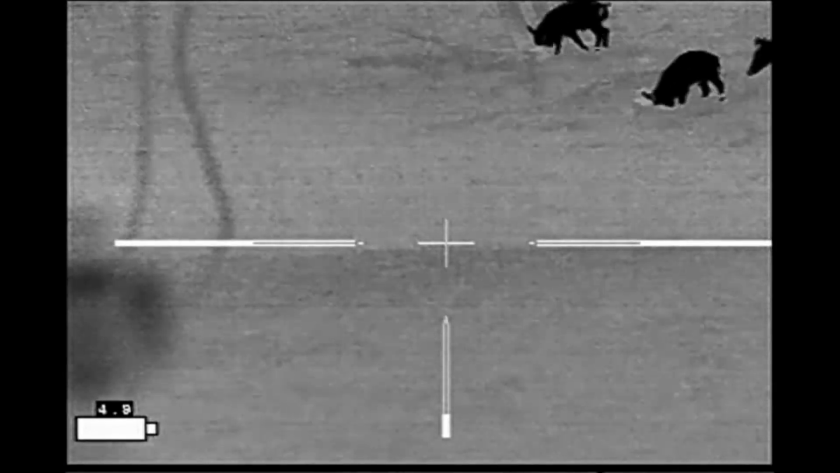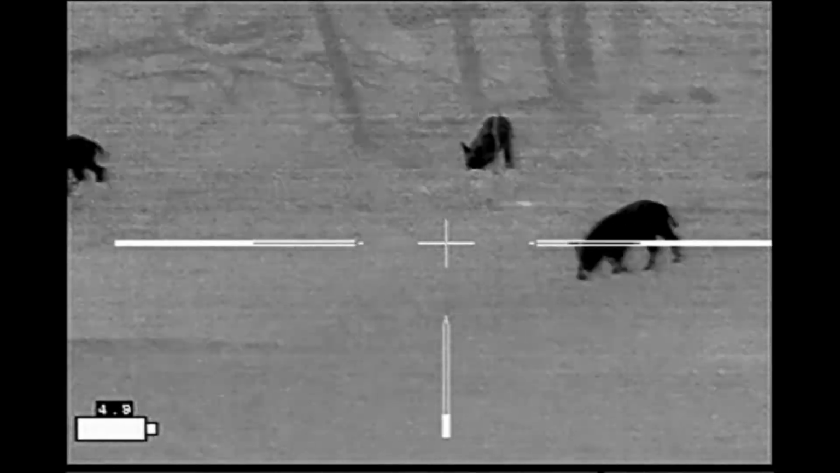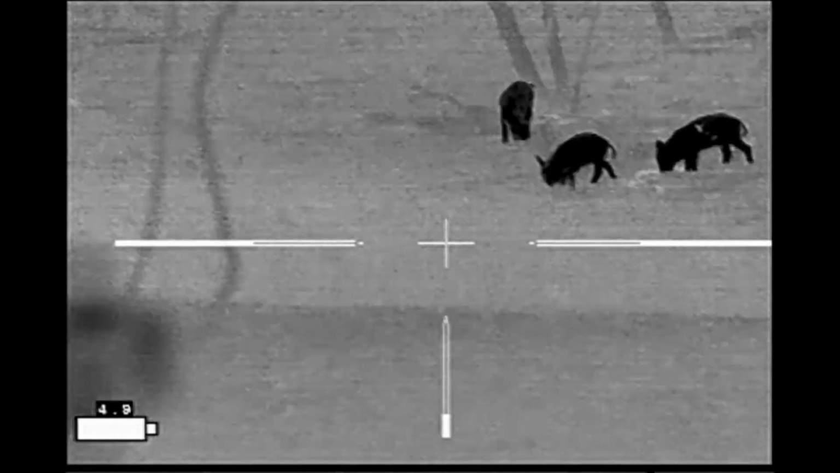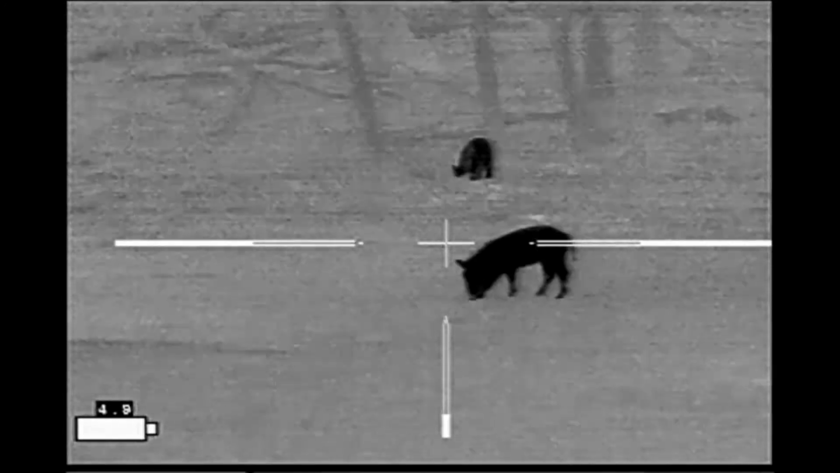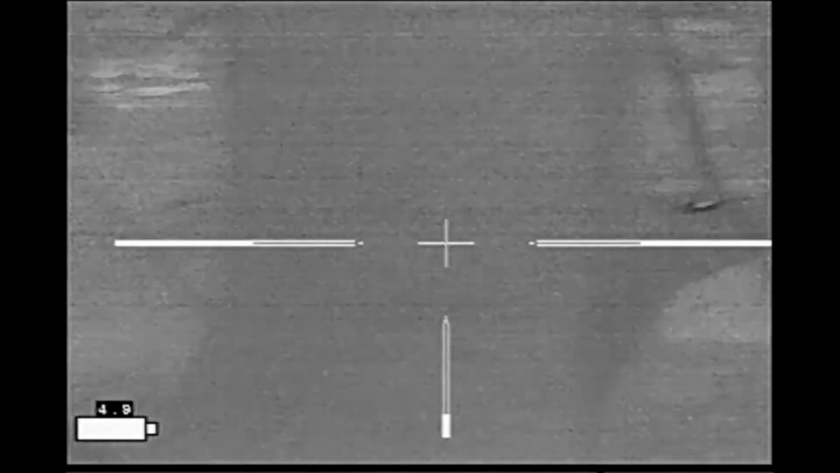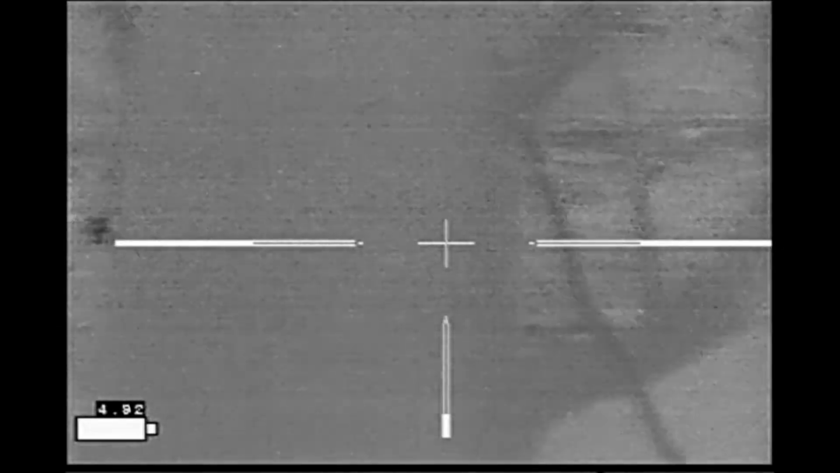Getting back to the hogs, I was looking in one direction down at the dam with the corn and alfalfa on it when I heard sound off to the left and behind me. I could actually see these with the unaided eye. I got turned around with my rifle, got on the hogs, selected a closer one, went ahead and took the shot, and the rest of the hogs managed to escape with the benefit of a tree that came between us.